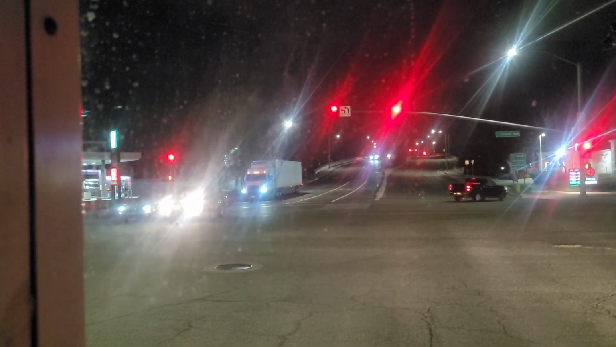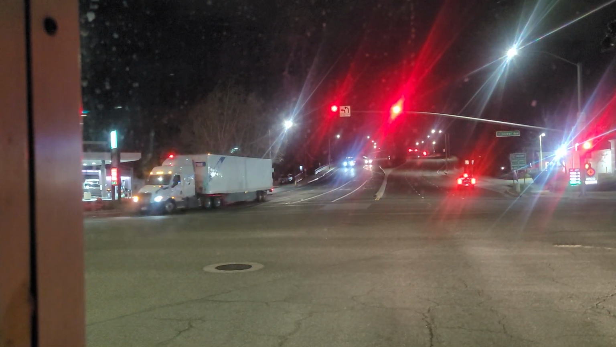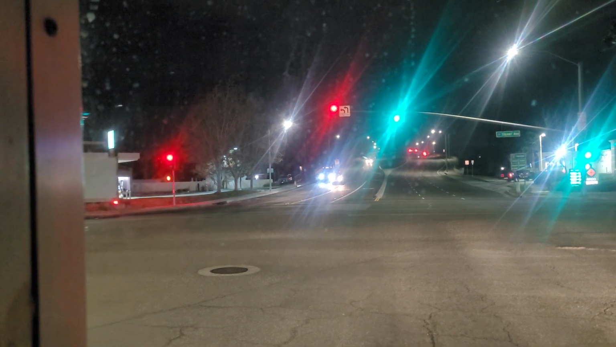There's a weird looking windshield. It's a little dirty from the rain earlier, but I guess it's just the angles and all the lights give it a funky look.